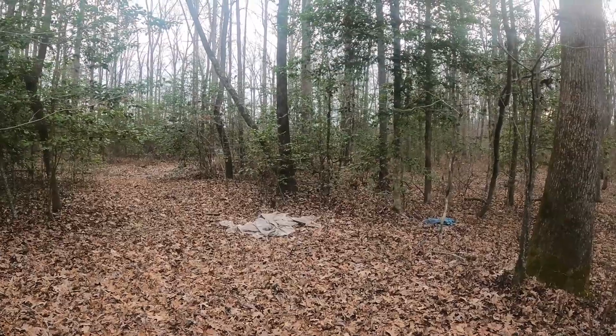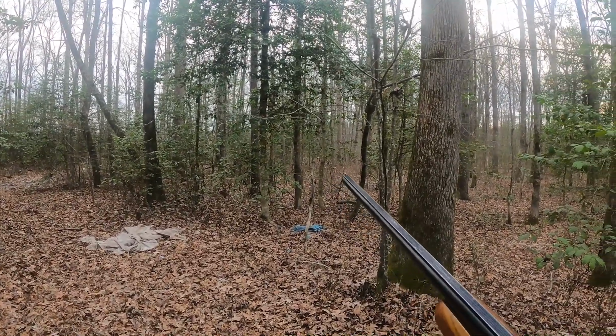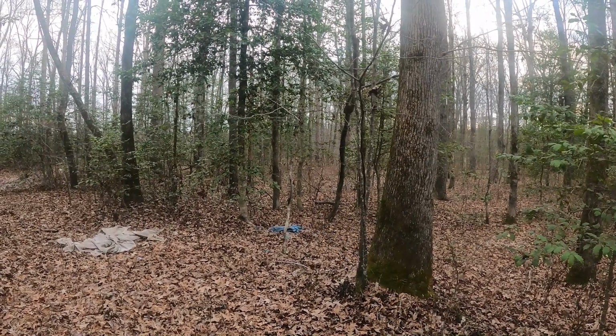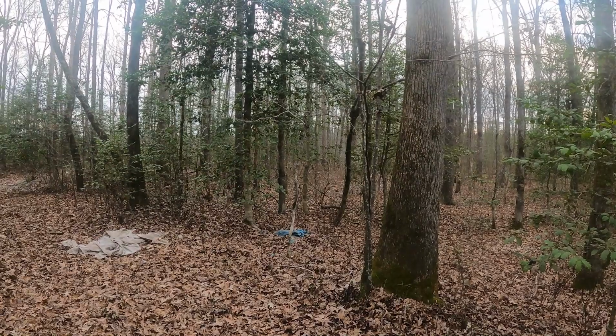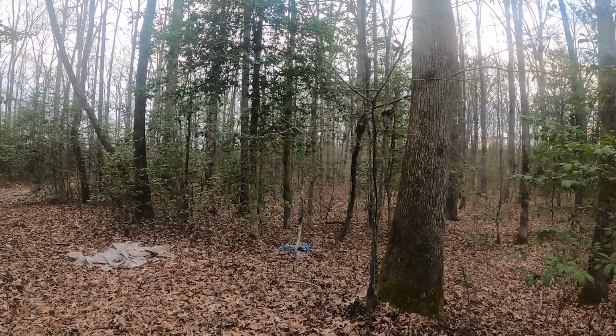So I'm gonna set you down right here. Our game camera is right over there, and we'll grab the card out of it, and then we'll follow this road down a little further and go to the next one.